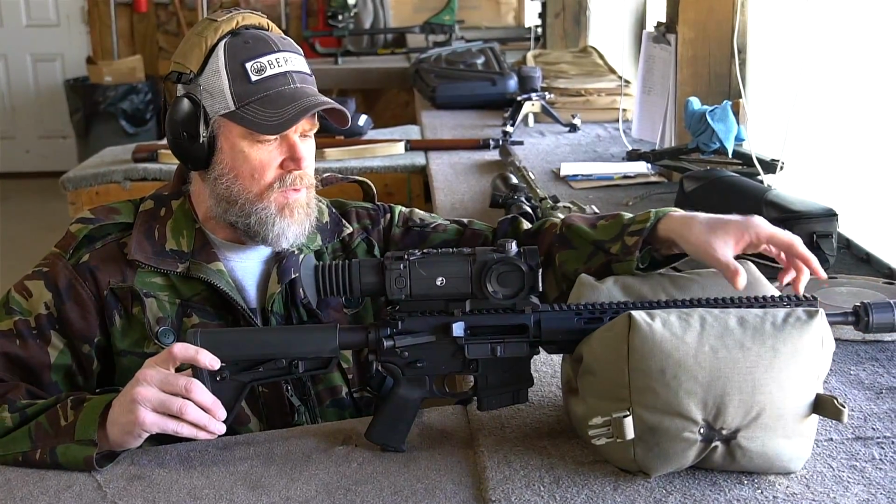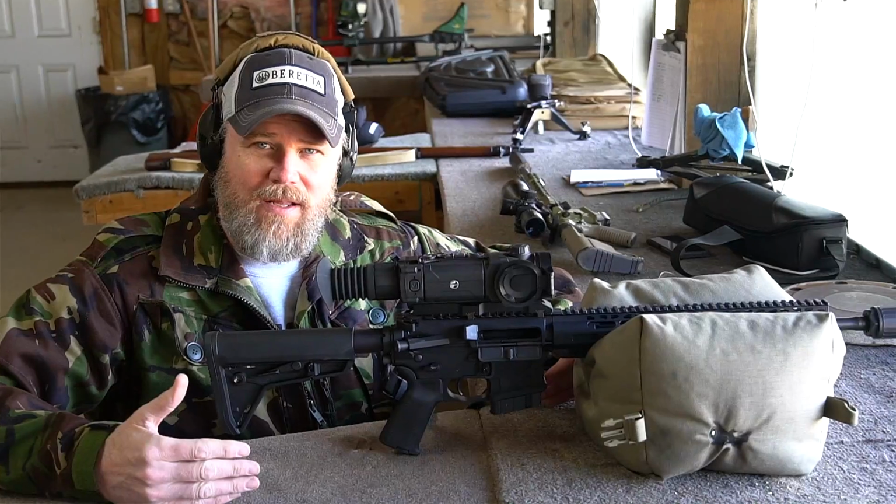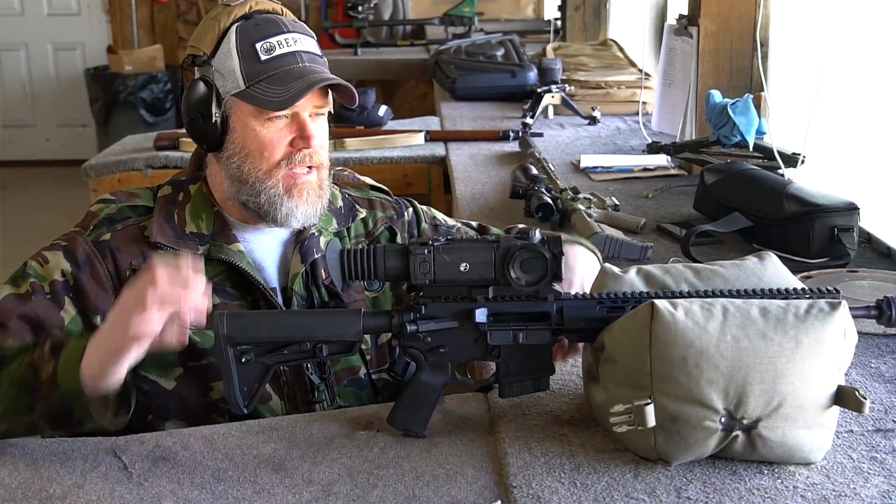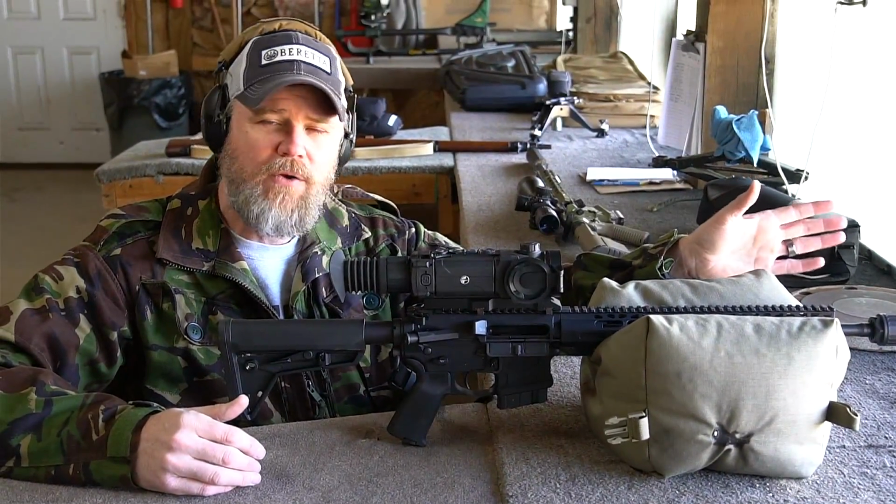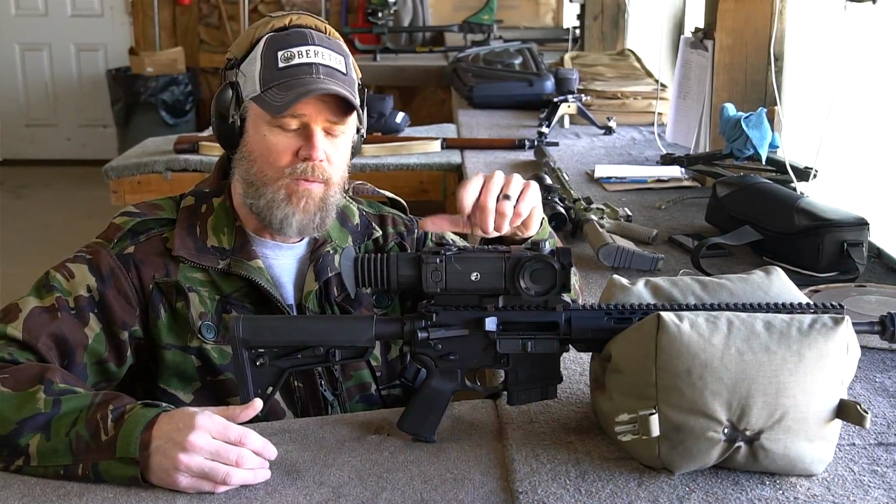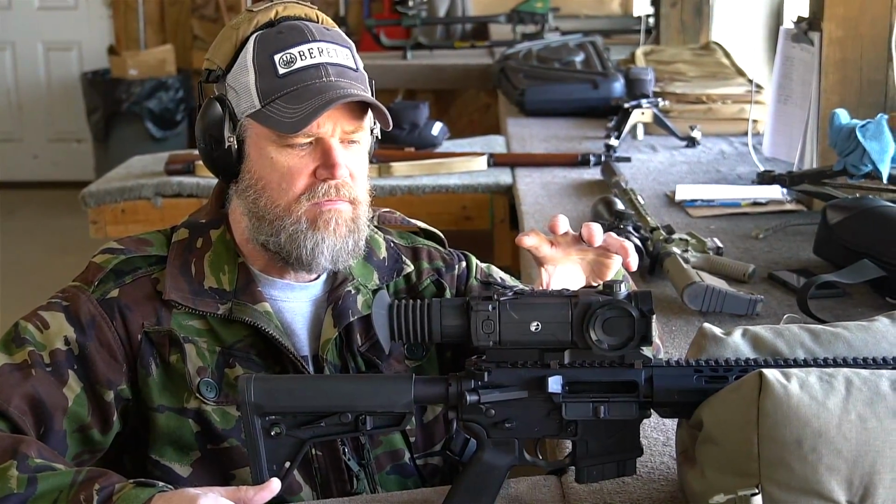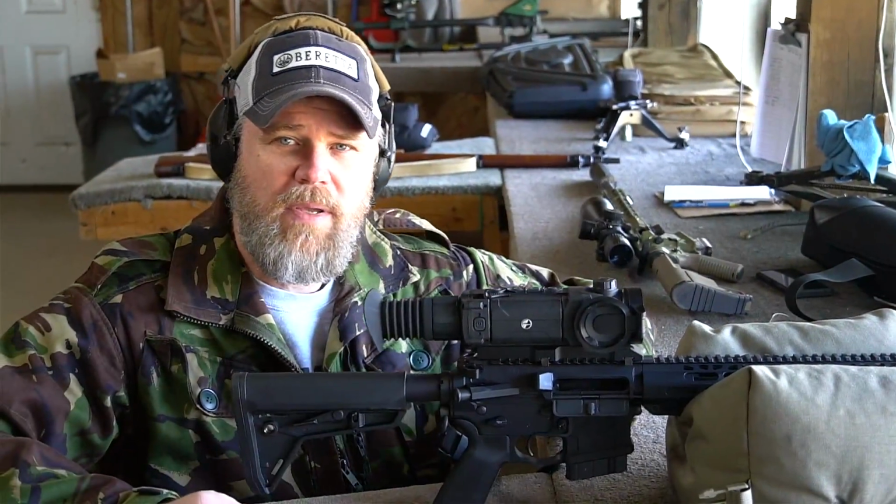Something that was really interesting was on one of the little hunting excursions, the guide had a handheld thermal, a monocular, and he was scanning for us when we got out of the vehicle. And we saw a pig at about 110 yards or so. It's really hard to judge distance with these thermals. One thing that I really like to see is the integration of a laser rangefinder, which Pulsar does have for the XP50. I just don't have one. But it's really hard to judge distance and the size of the pig that you're shooting at.